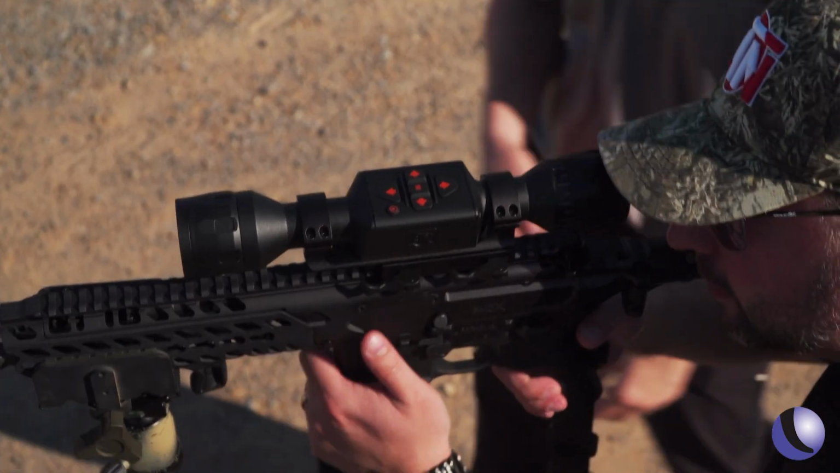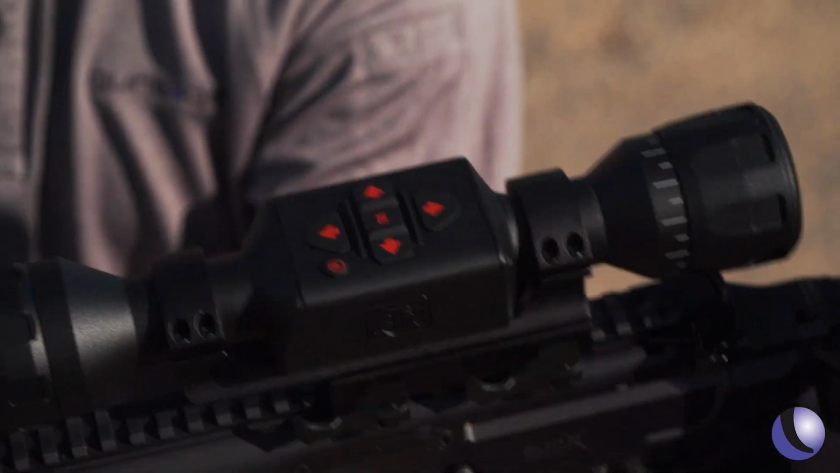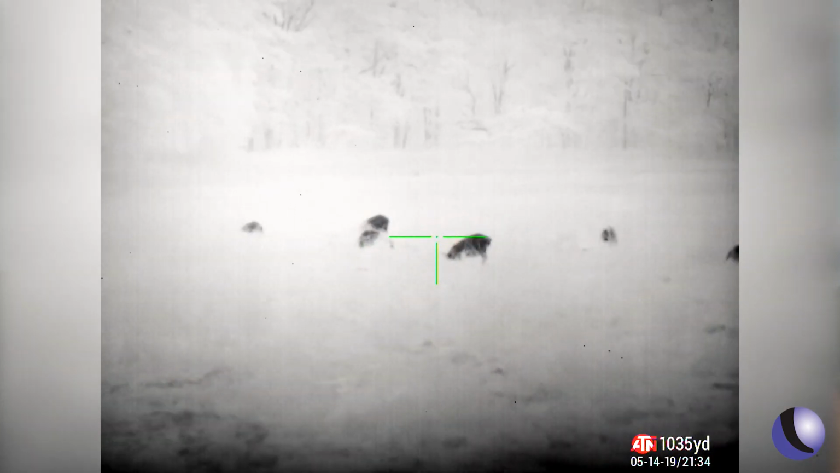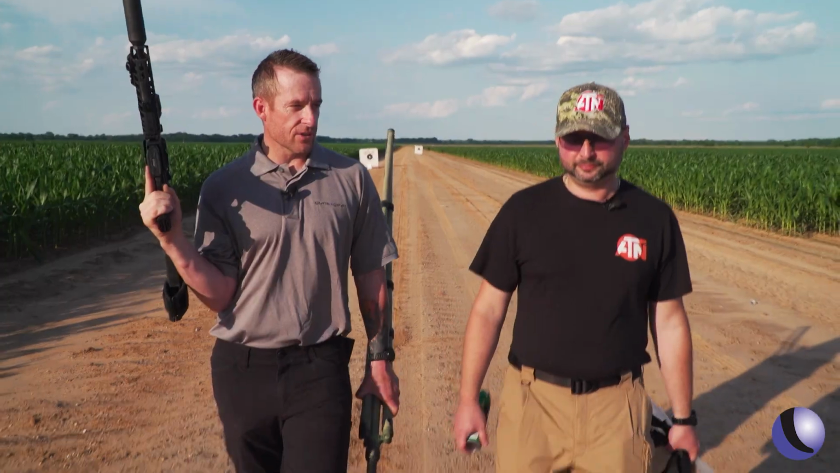One of the biggest things we see people do at night is misjudge distance. The ATN optics that we're using, the resolution is so good. As you're walking up you see defined hair and you think, oh, we're pretty close to them. Then once you start shooting, you realize they sure didn't stay in range very long, and when you go pick up bodies, you realize you're still 120 yards from them.